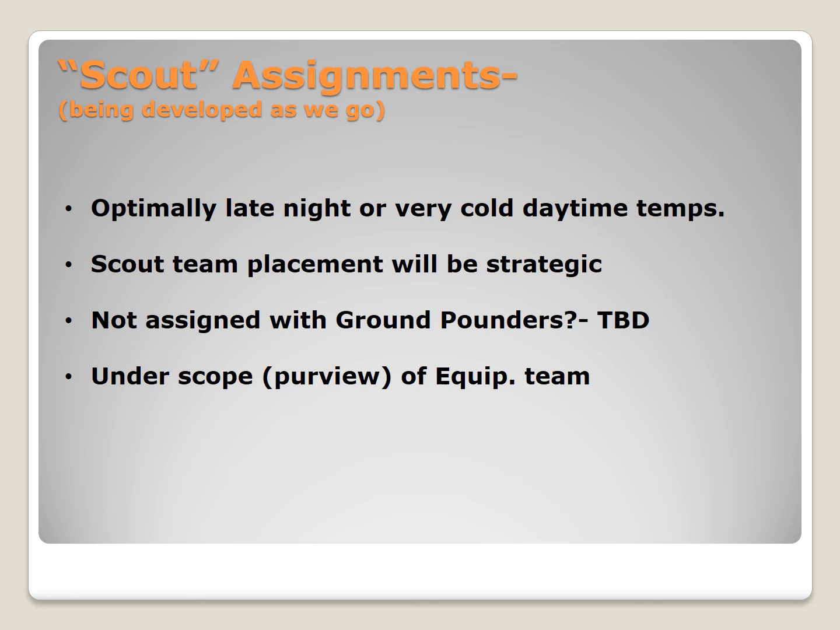These may not be assigned with ground pounders, TBD, we'll see, but ground pounders are typically going through some heavy terrain, brush, focused on safety and just keeping themselves aware of their surroundings without having to scan and look further afield. And lastly, these will be under the purview of the equipment team, how they're kept, where they're kept, etc. That will be up to those guys to determine.